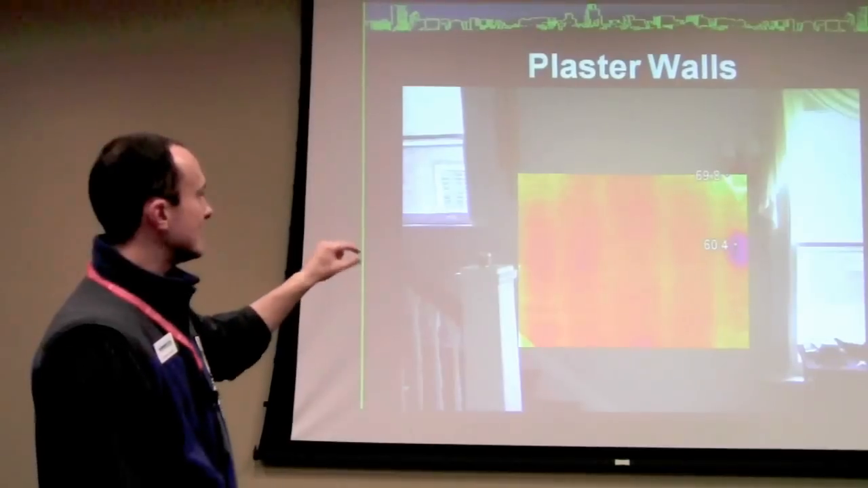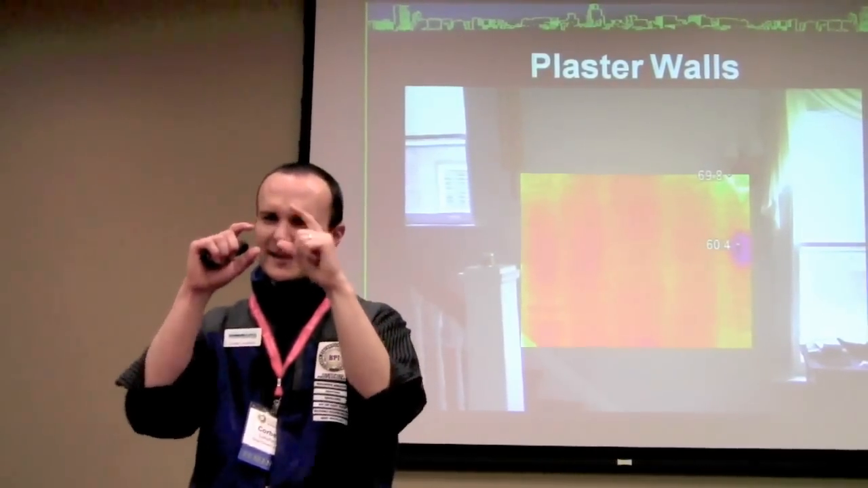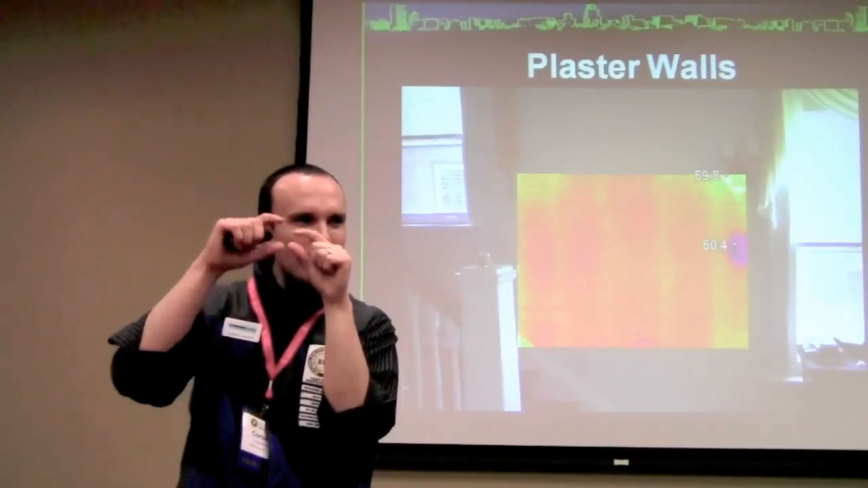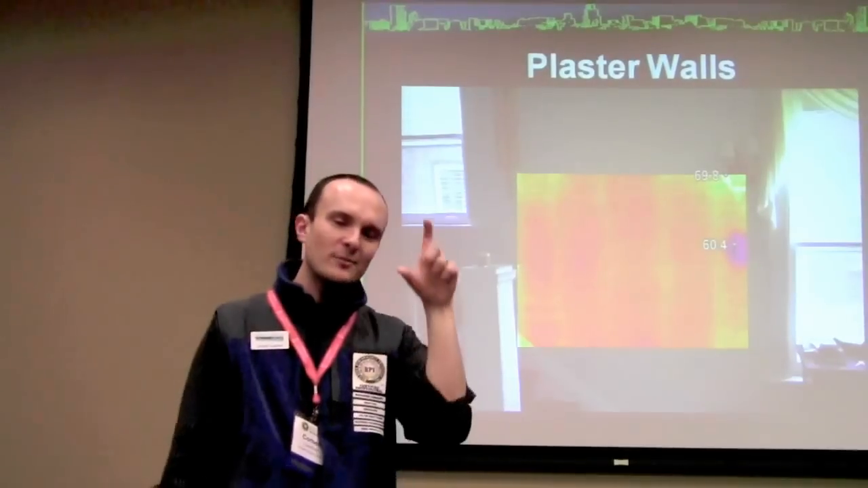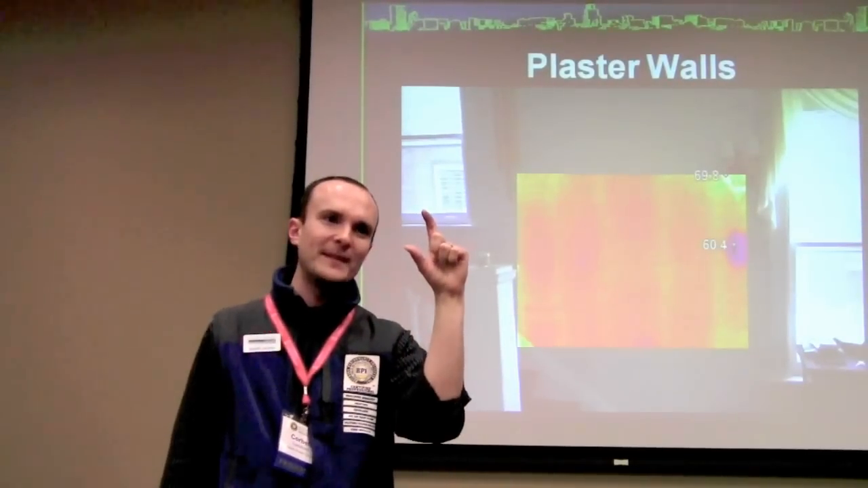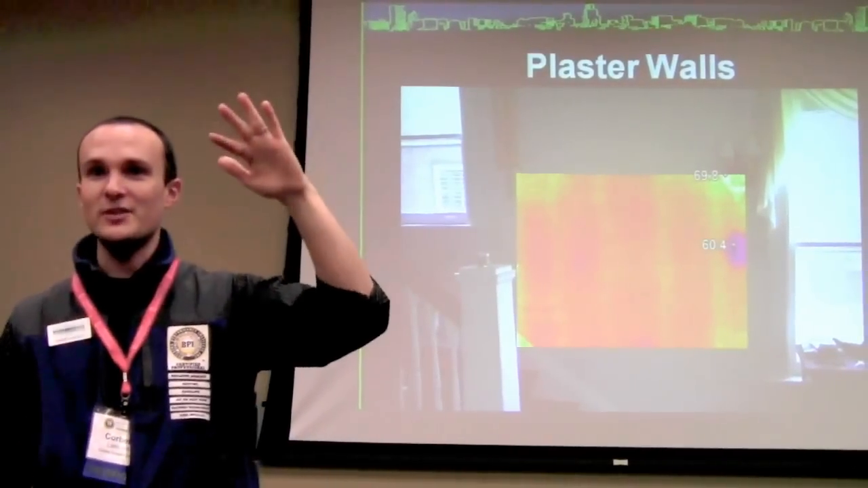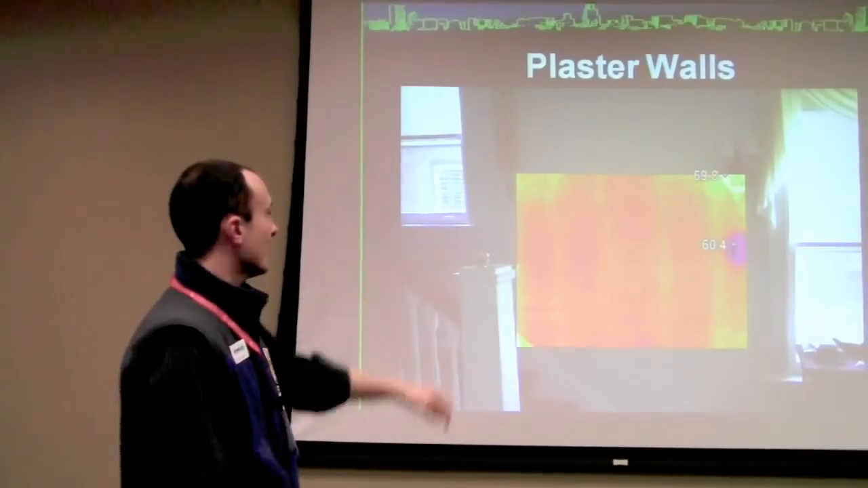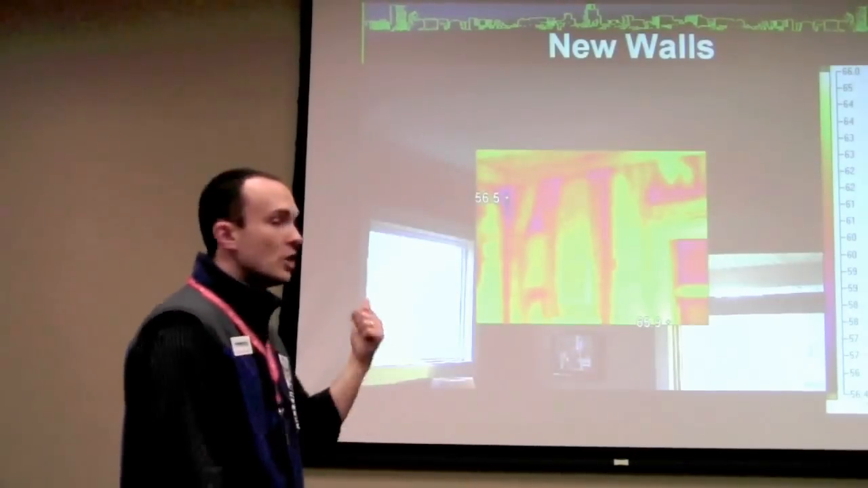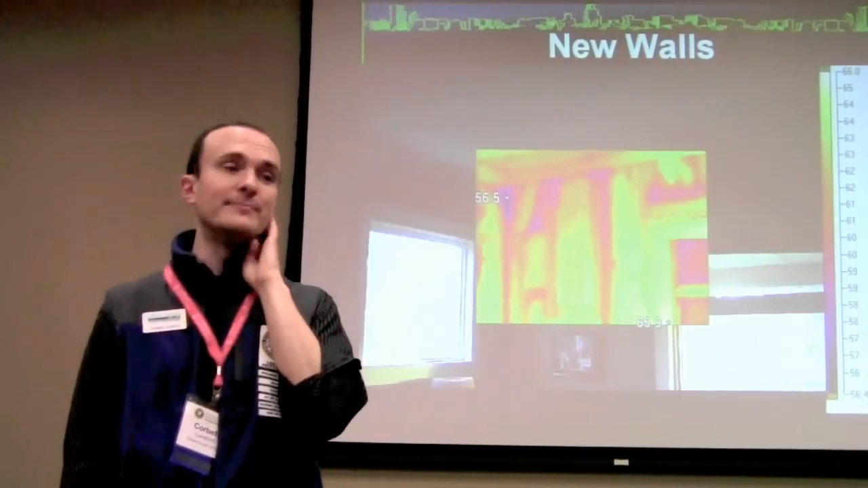Plaster walls. If I can see this much plaster and that much plaster and that much wood, and I can see the subtle variations in the thermodynamic properties of those 2 materials next to each other, is there really that much insulation behind all of it? Right? And I want that much insulation behind everything. I want this much insulation if I can get it. But really, it would be nice if walls were insulated. You can also see the air leakage out of that fixture right there. New walls are no different than old walls, right? Except that they're a little less fixable, unfortunately.